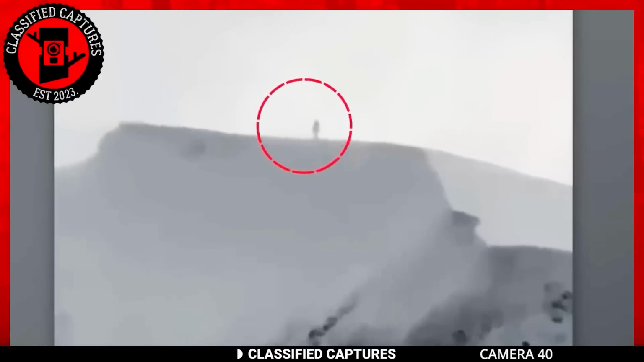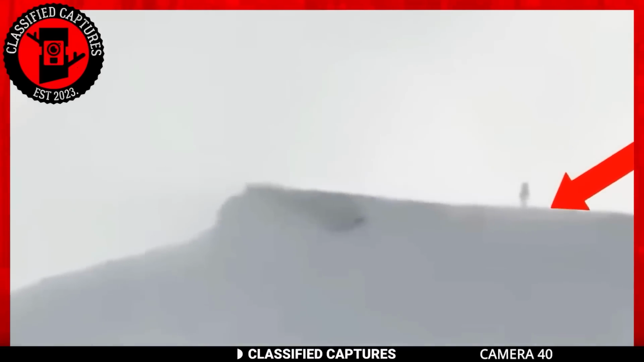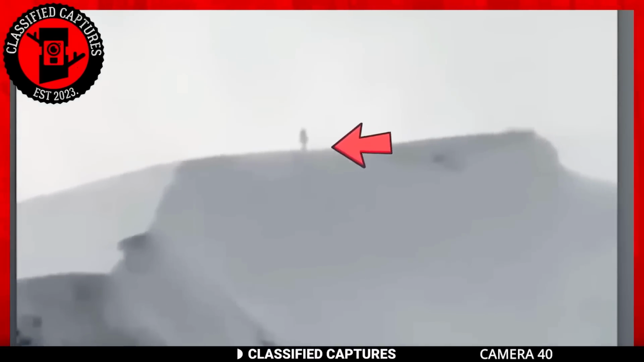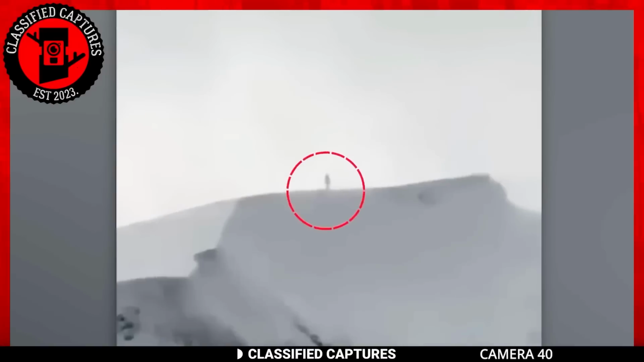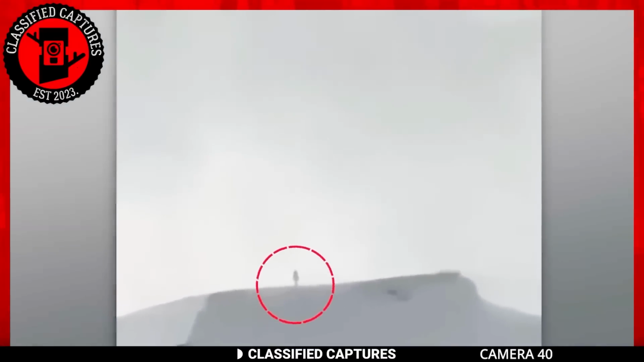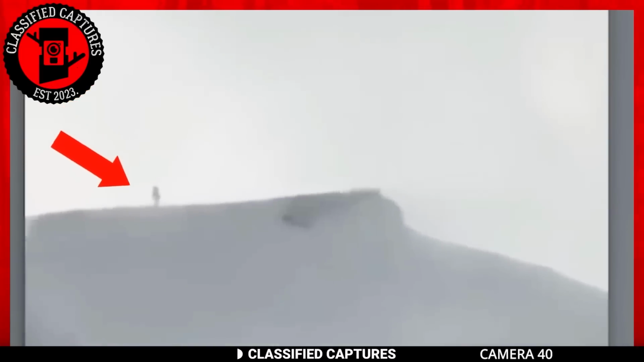The next day, the hiker returned to the same spot, eager to uncover the creature's true identity. But to his disappointment, there was no sign of it. The footage he'd captured had become a viral sensation, with people from all over the world speculating about the creature's origin. Some believe it to be Bigfoot, while others think it to be a Yeti. The mystery surrounding this enigmatic creature has sparked the imagination of many, leaving them wondering what other secrets the deep woods of Canada might hold.